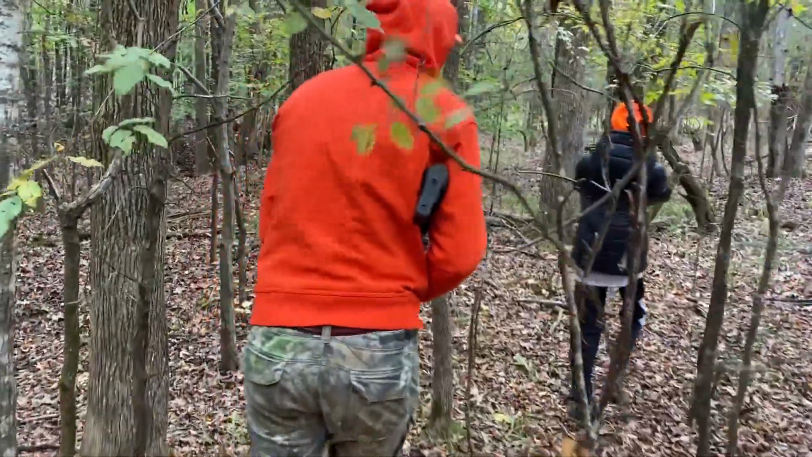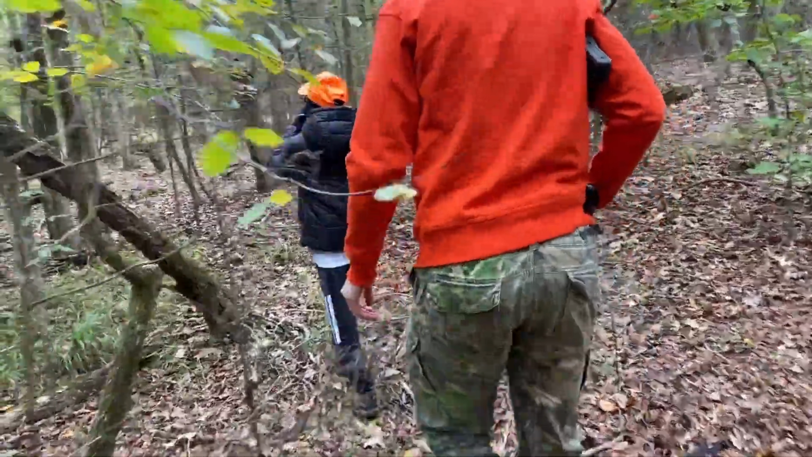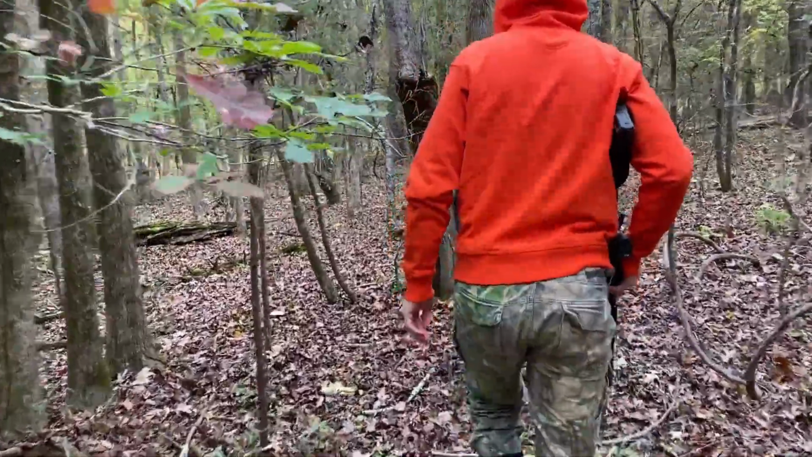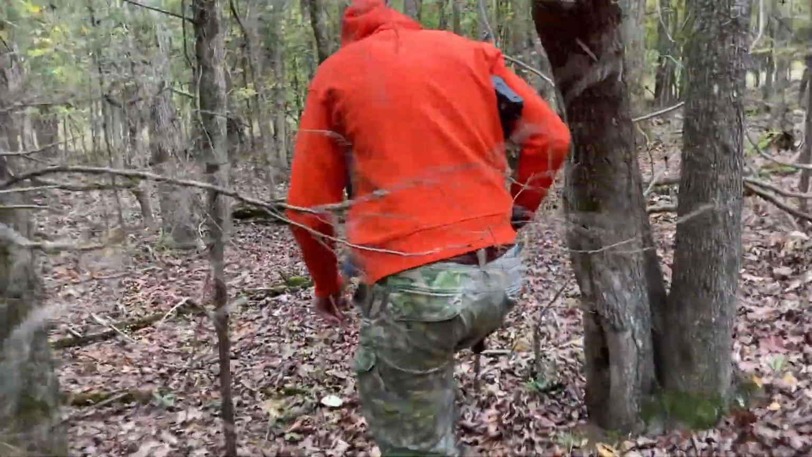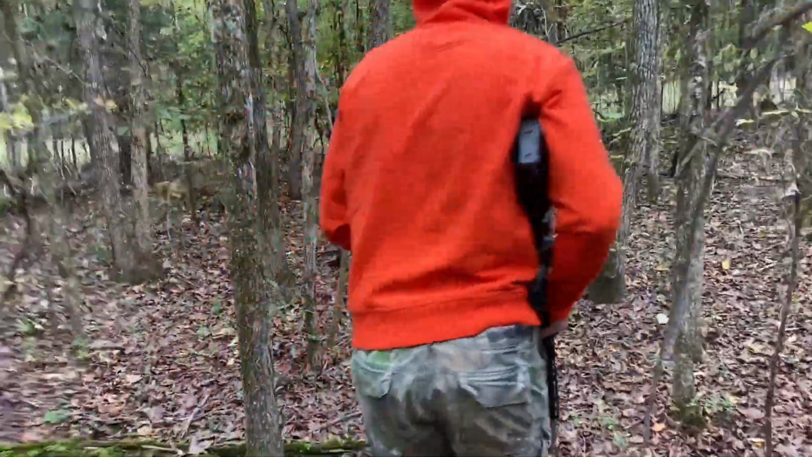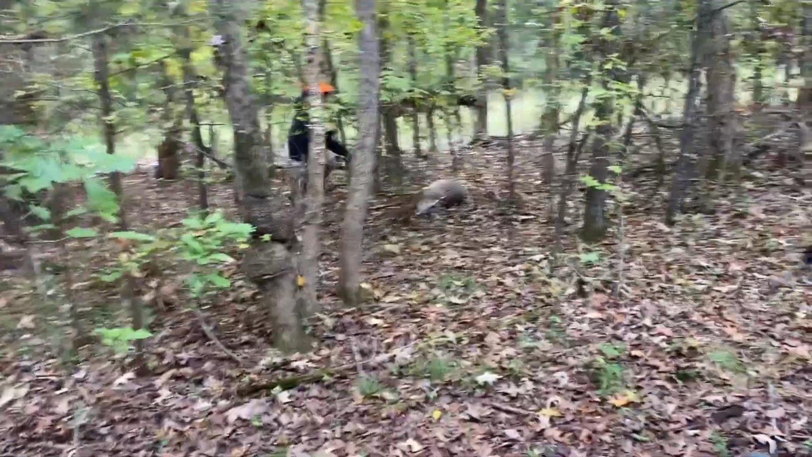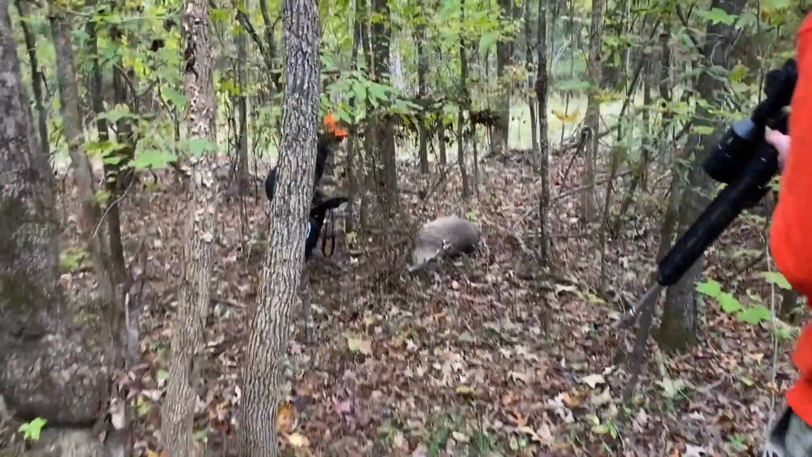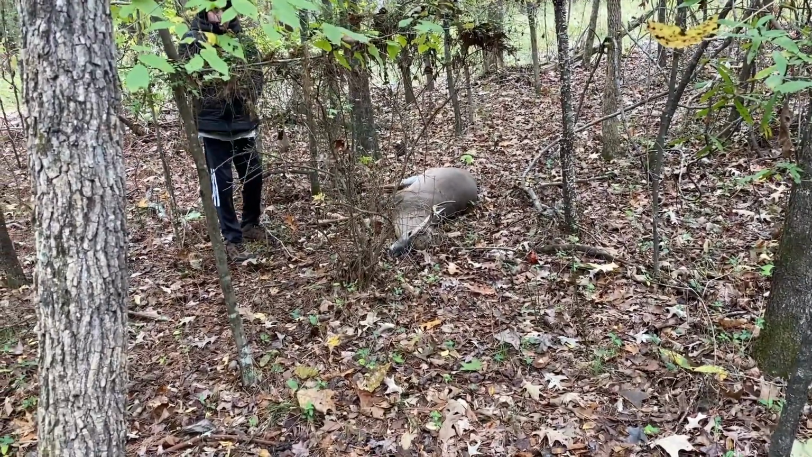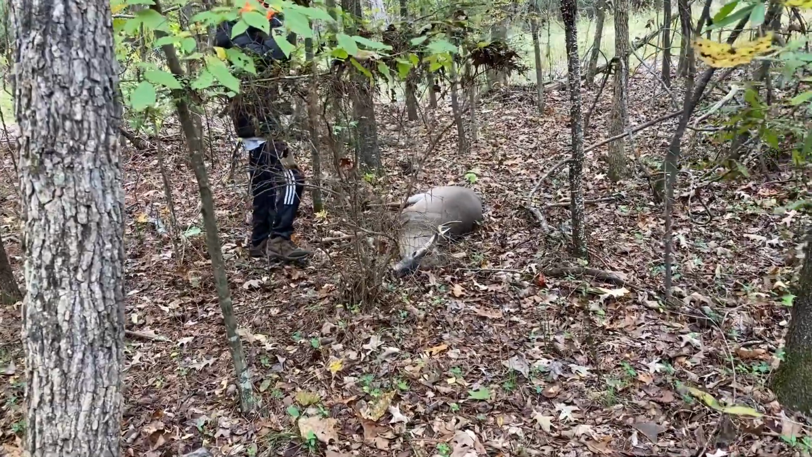Go ahead. Use that scanner. Oh yeah, E. Is it? Okay. Now get behind it and pick the rack up. Show us. Good, behind it. Around your neck. Yeah, it's a 7 point.